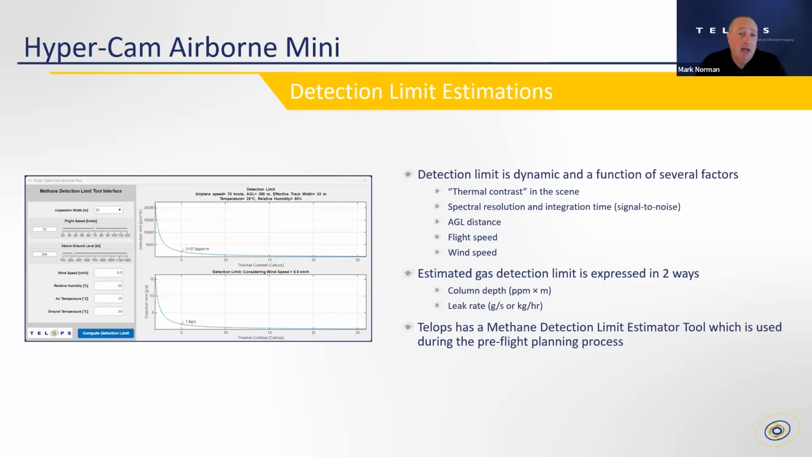We'll figure out how high do you need to be or how low do you need to be in the flight. What should the wind speed be? What should the air temperature be? And so on and so forth. We can calculate this and give you a sense of what you can expect. But typically 1 to 10 grams per second is something that can be expected in terms of a detection limit.